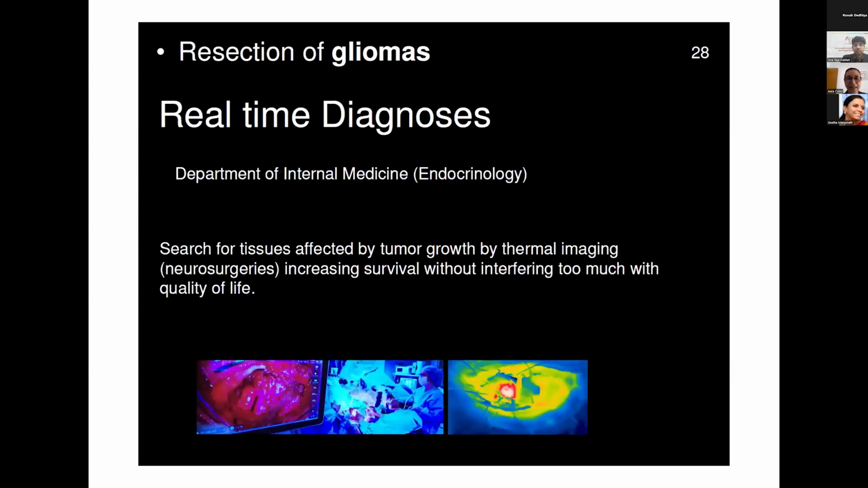Next one. So for a real-time diagnosis, you don't have to use a complex tool for everything, but you have to choose the correct points or the correct aspects that you have to take into consideration in each step of your research, in order to not produce false expectations or false results.